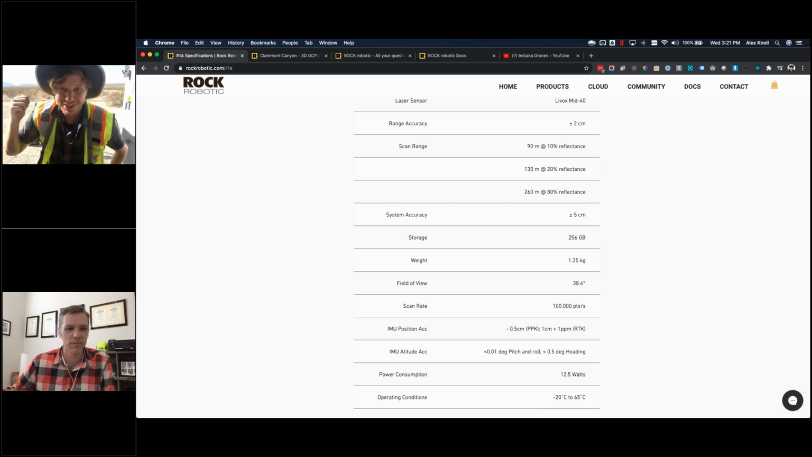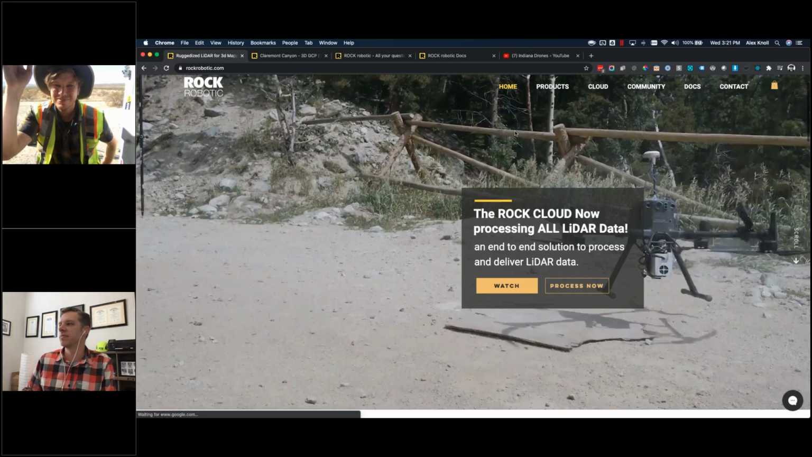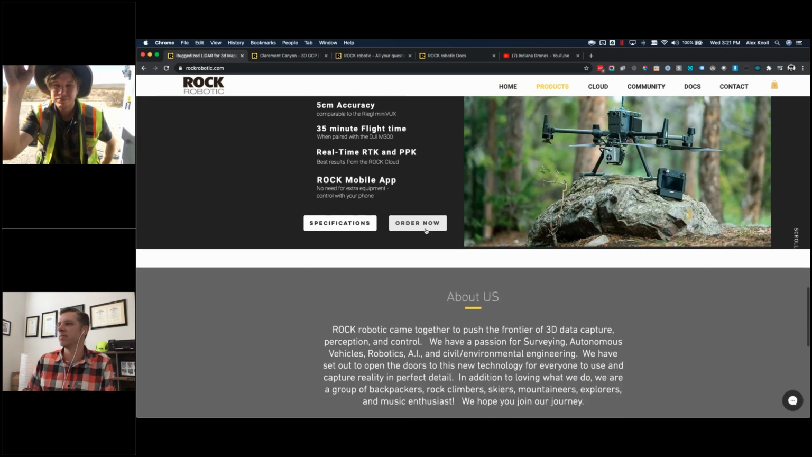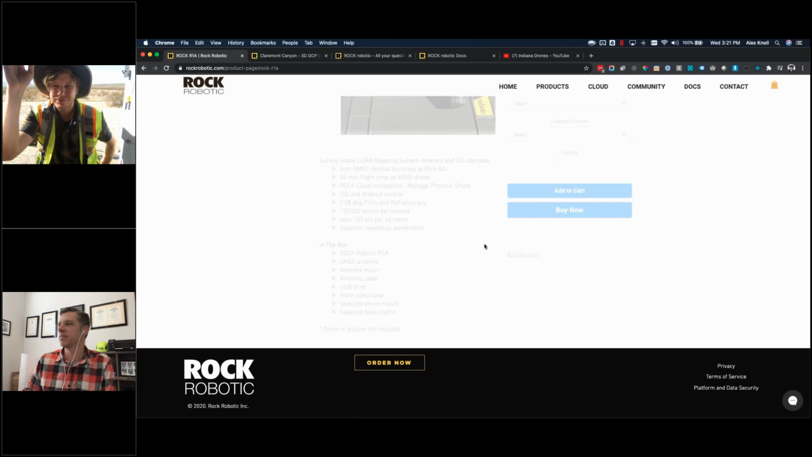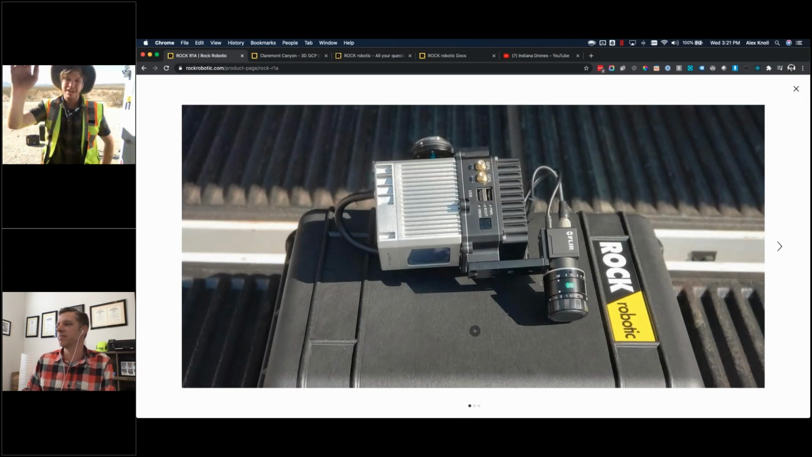We were supposed to be flying the Riegl today. Alex, do you have a picture that shows it in a larger size there? Because the thing that I don't know if people grasp looking at the image is this does not look like a traditional LiDAR with the big drum on the front. Right, not at all.